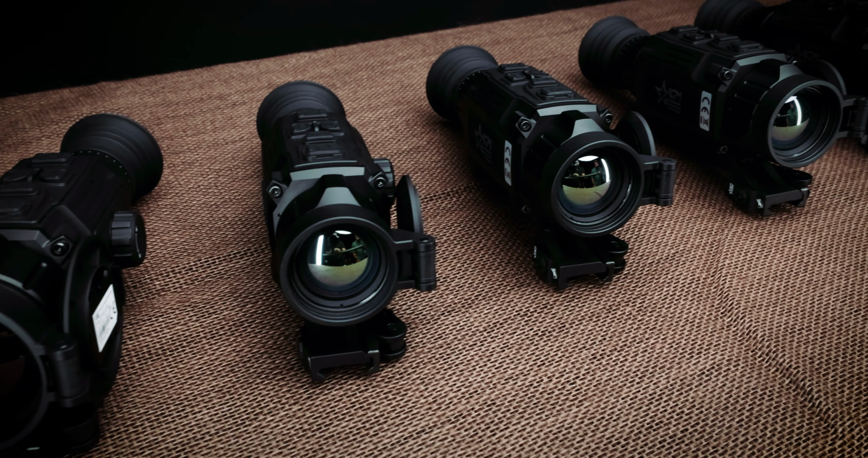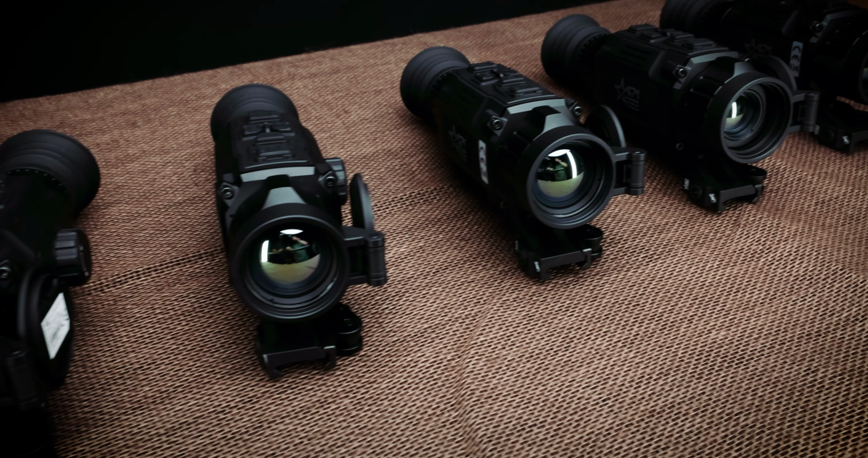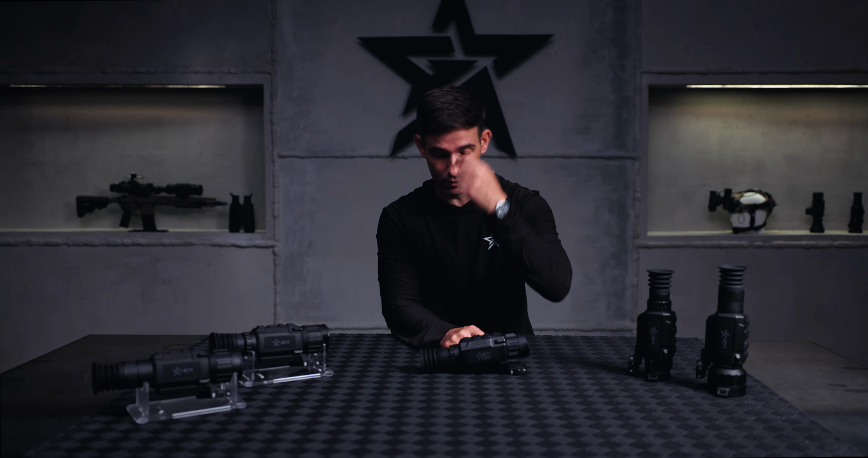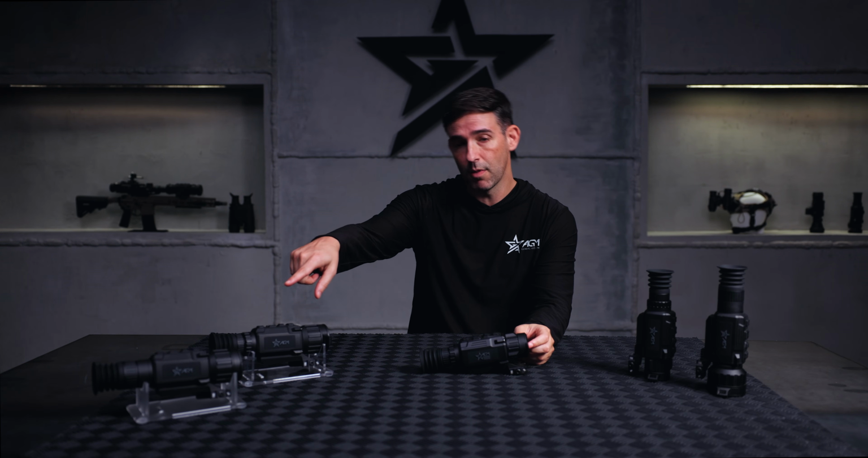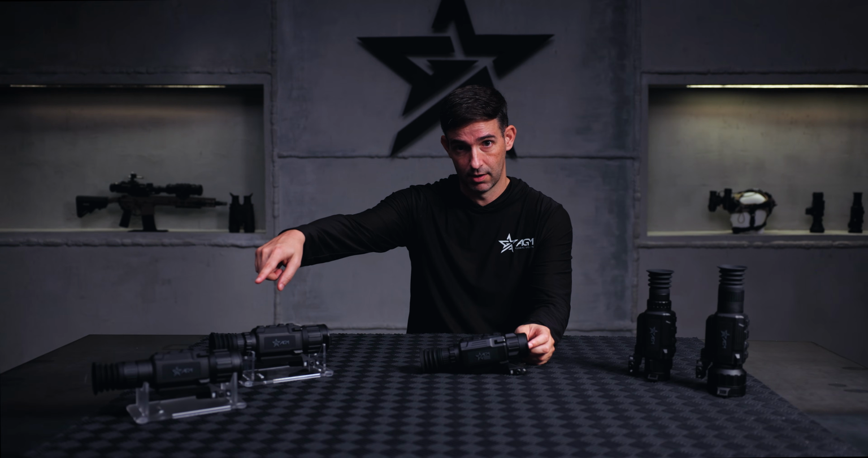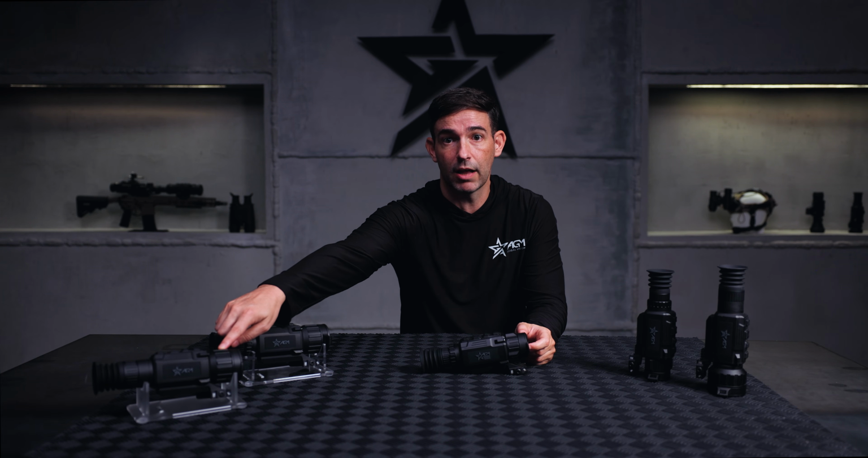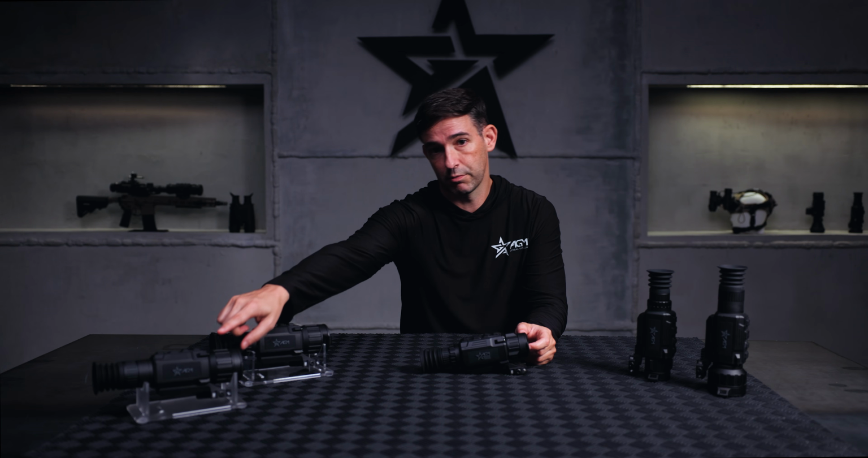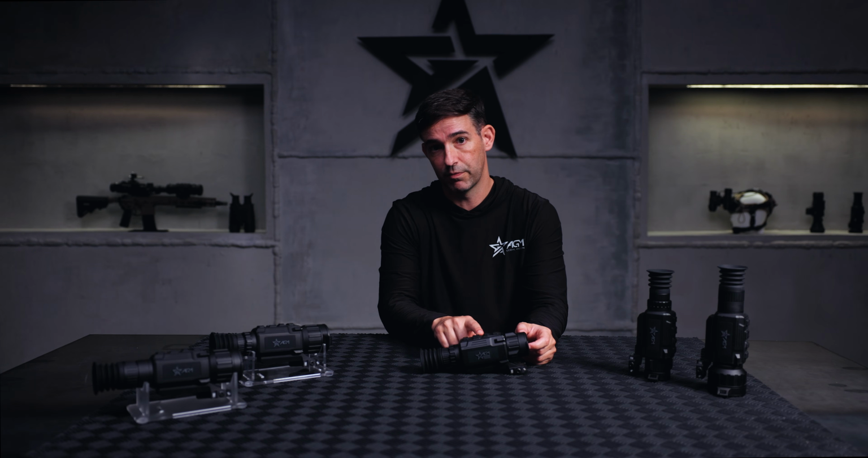So you could have a 256 resolution, a 384, a 320, and a 640. Then you have the display resolution, right? So that's 1024 in all of our Rattler V2s. That's used to set your base magnification. Well, our new models are called the Rattler V3s, right? So let's say I took a 35mm lens in our Rattler V3 family, and it's got a 35mm lens here. I've got a 384 by 288 12 micron sensor in this one. I've got a 384 by 288 thermal sensor in this one.